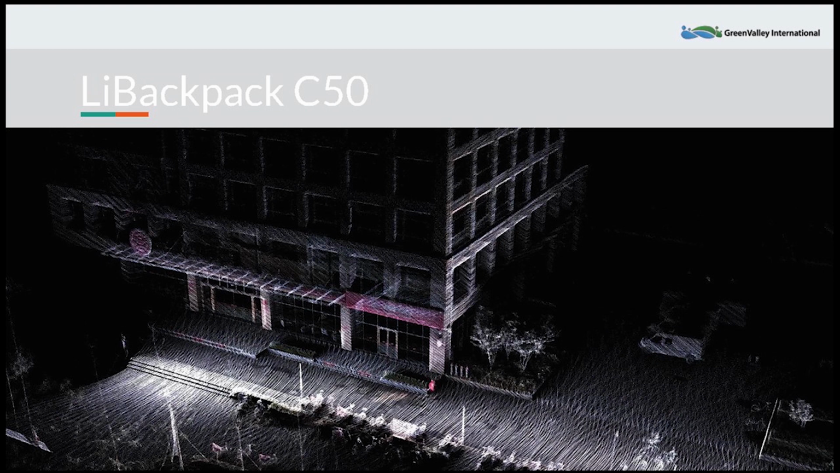And this is just a quick screenshot here that shows you what the LiBackpack C50 data looks like. It's been colorized. It's being viewed in our LiDAR 360 software, with the rendering effect called glass mode, which makes it really nice to view this sort of point cloud data and get some idea where edges are and see things like tree stems, the corners of buildings, and other things much more clearly in the rendered 3D visualization of the point cloud data.